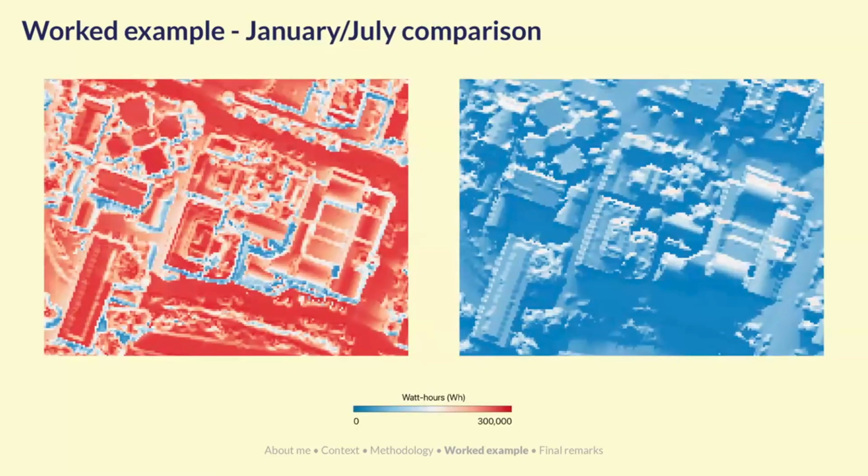And then this is just the visual comparison. So using the same scale, 0 to 300,000 watt hours, it's quite a stark difference from summer to winter, which we kind of all know with solar energy.